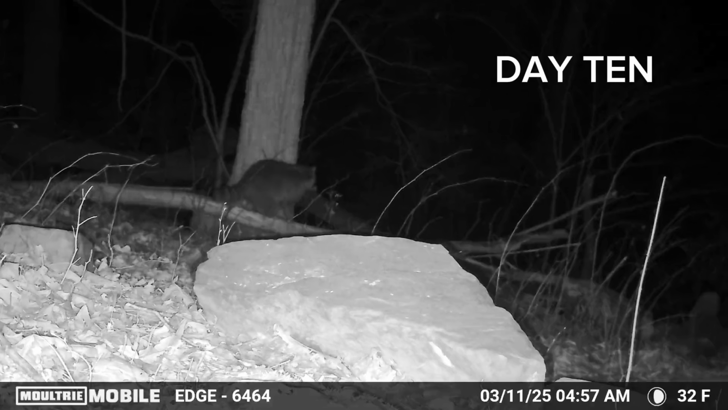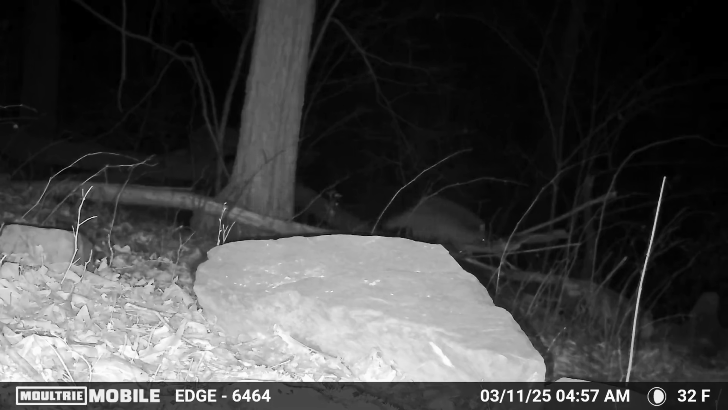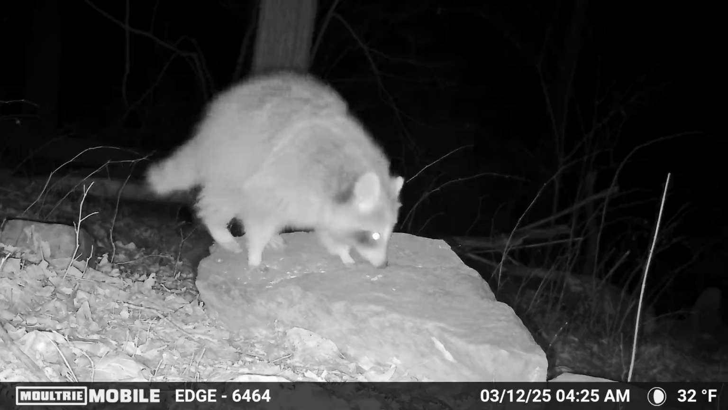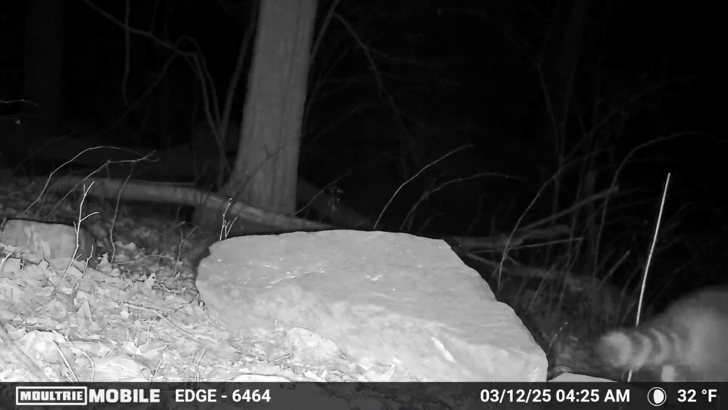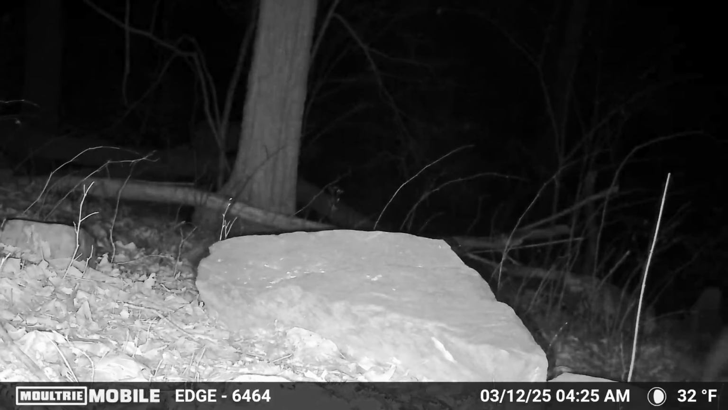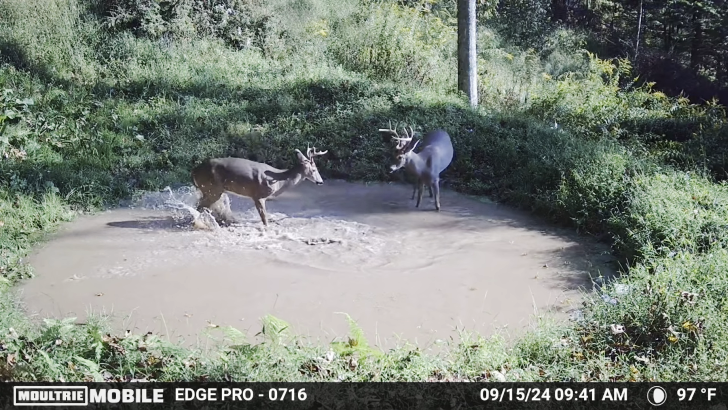Now, a few days had gone by here. We went from March 8th to March 11th, and this raccoon here is sitting in the background on a log. And you can still see there's a little bit of tuna left on the rock, but he decides to move on down the log and move about his way. And with that, the tuna pile is completely cleaned up.